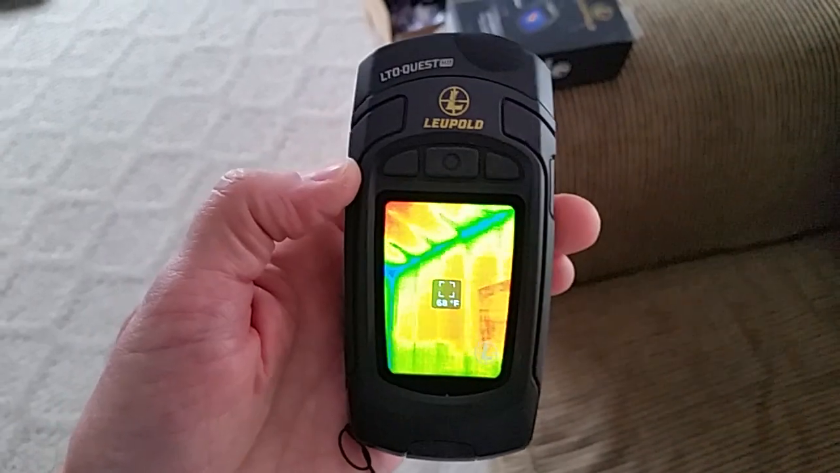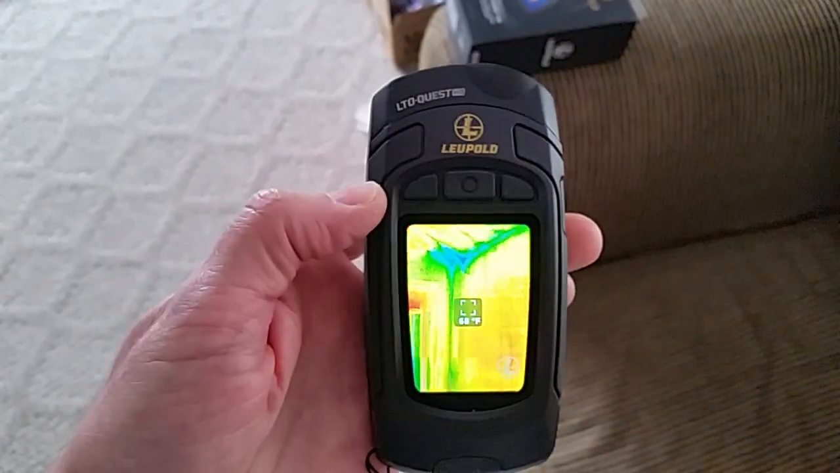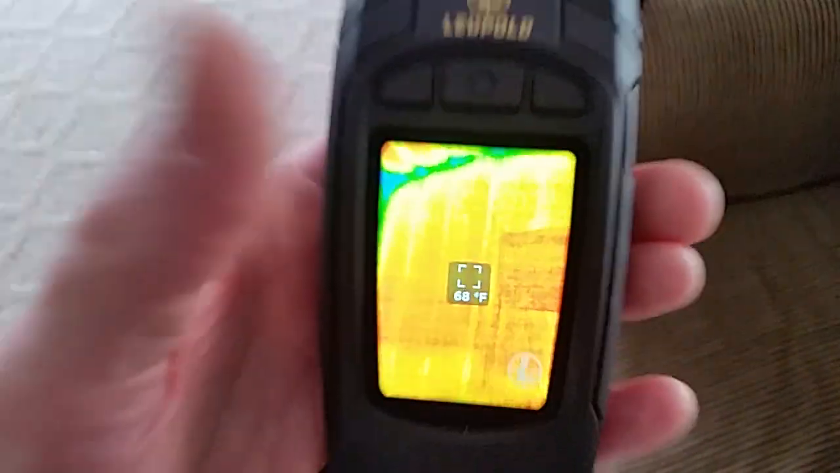This one, I think I told you earlier, the standard is about $500 retail. This one is about $750. But slick little device. I think it could be a useful investment.